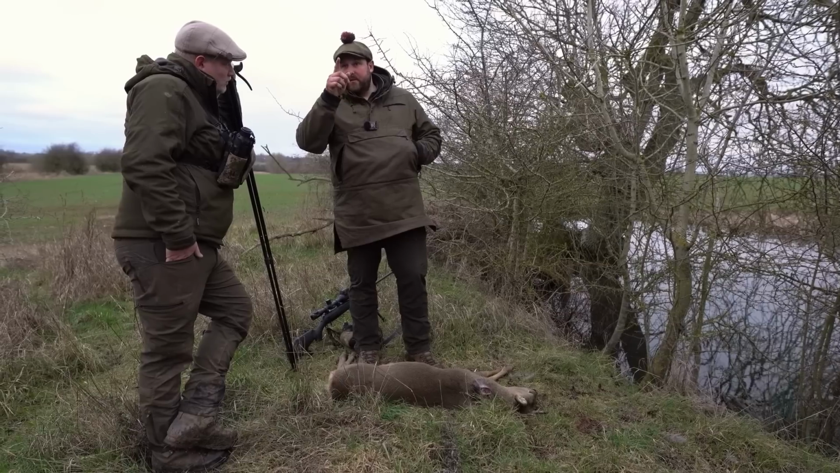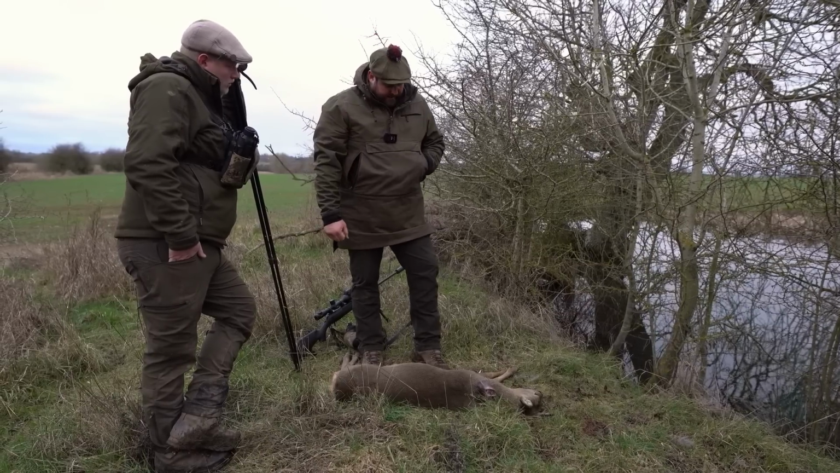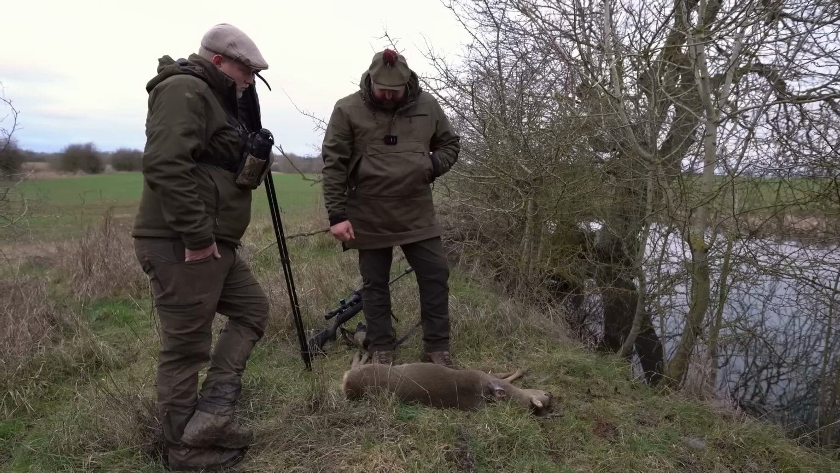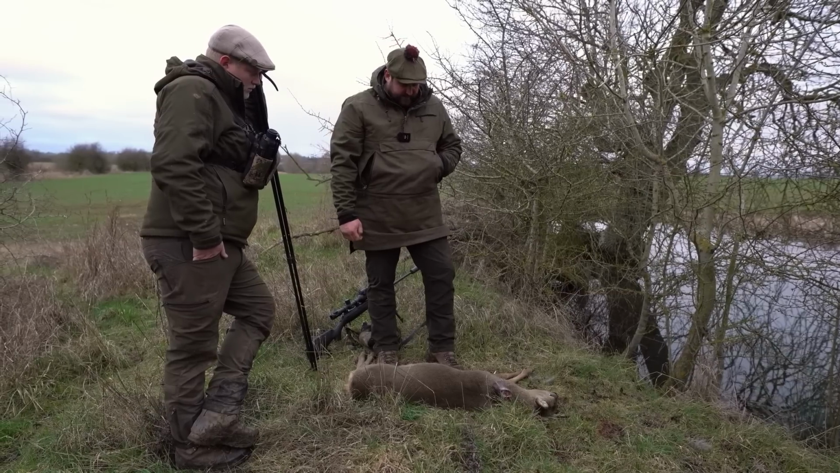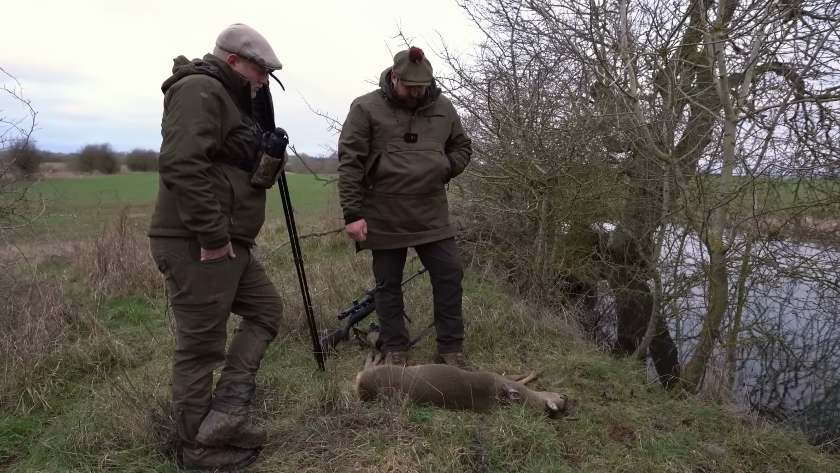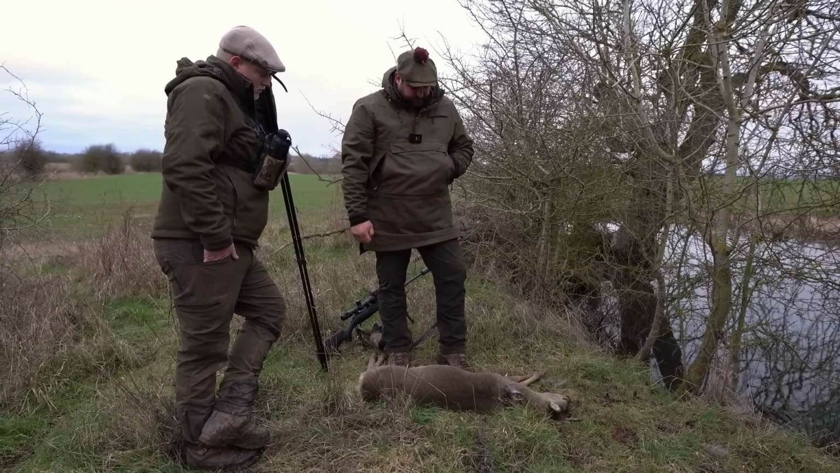Like I said, when we spotted them from well up on top of the hill, I thought she had a kid with her, but when it made out across the field, it was definitely a young buck. So yeah, another one off the list.